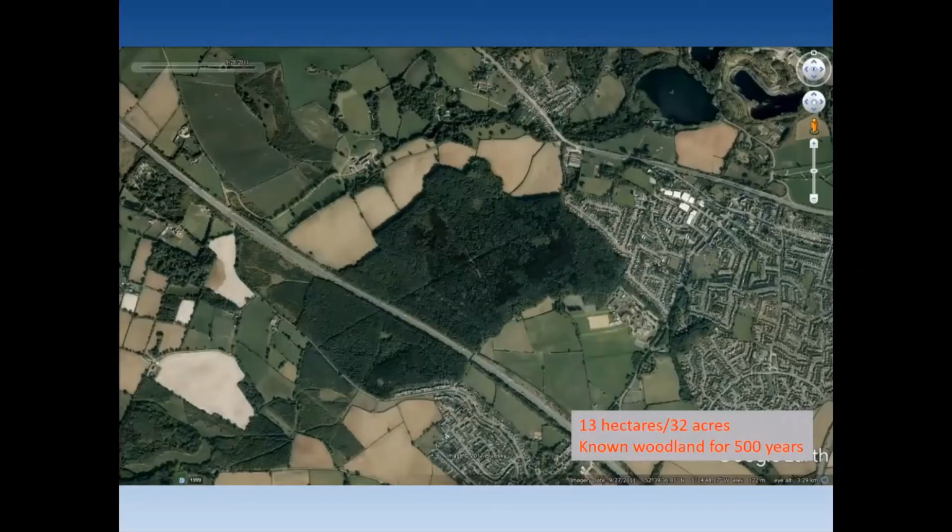So 13 hectares and known as a woodland for at least 500 years. For those of you who don't know the area, these things will help to locate you. So the M1 running up to the northwest, Ratby to the south, Groby to the east, and the old A50 on the north side. The old Quinto crane depot, for those of you who might know that on the old A50, is where I'm circling there.